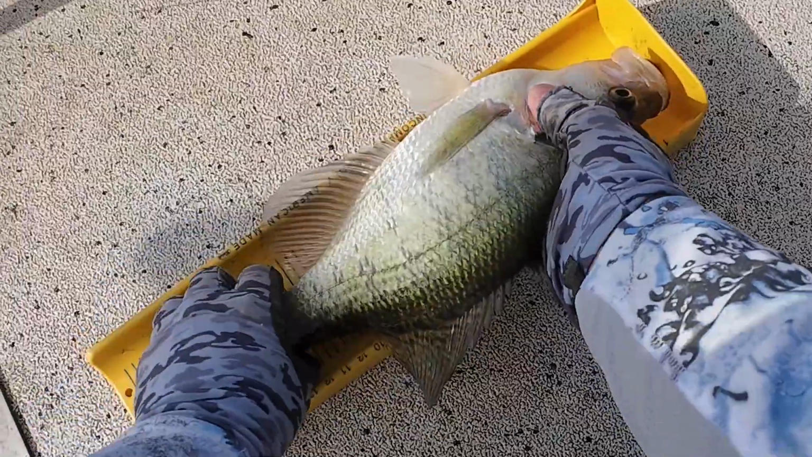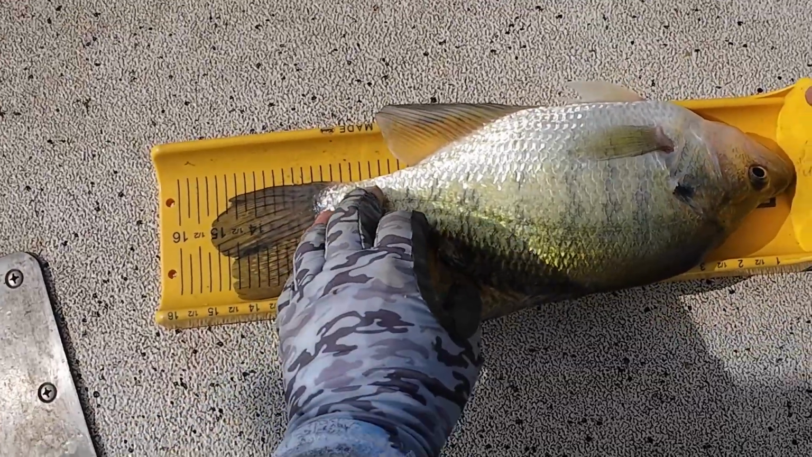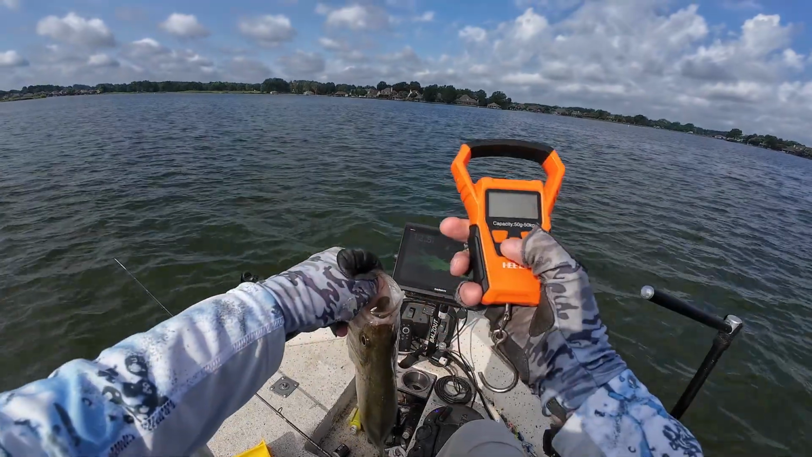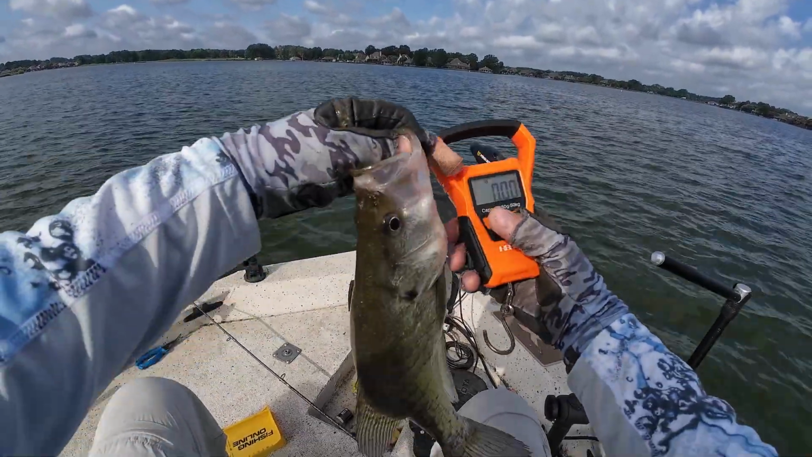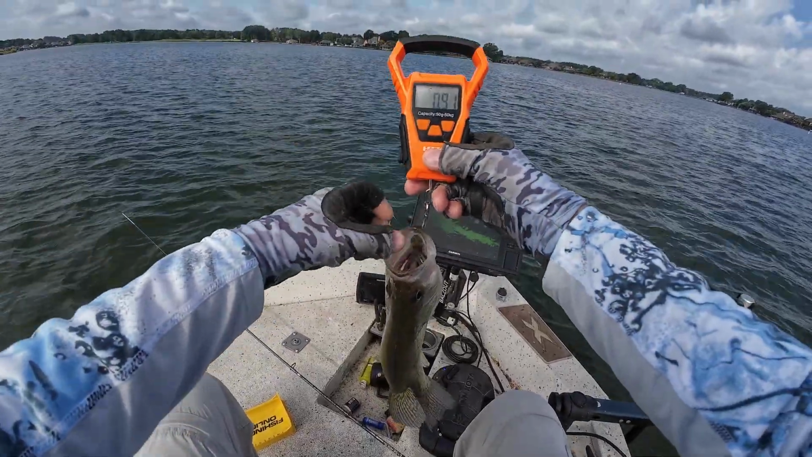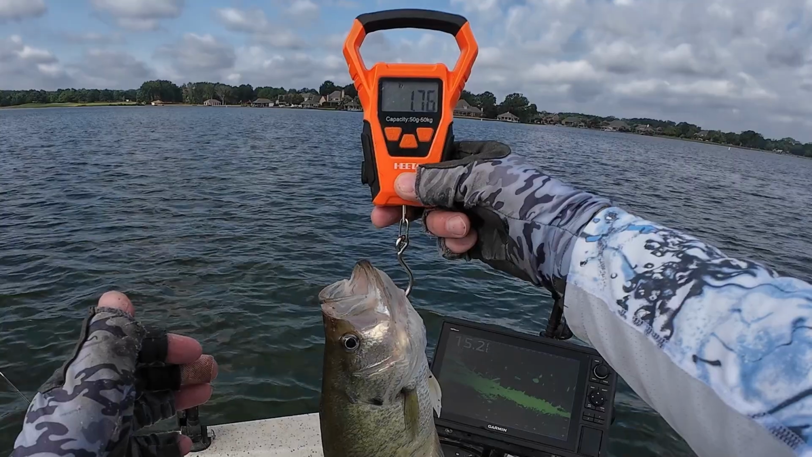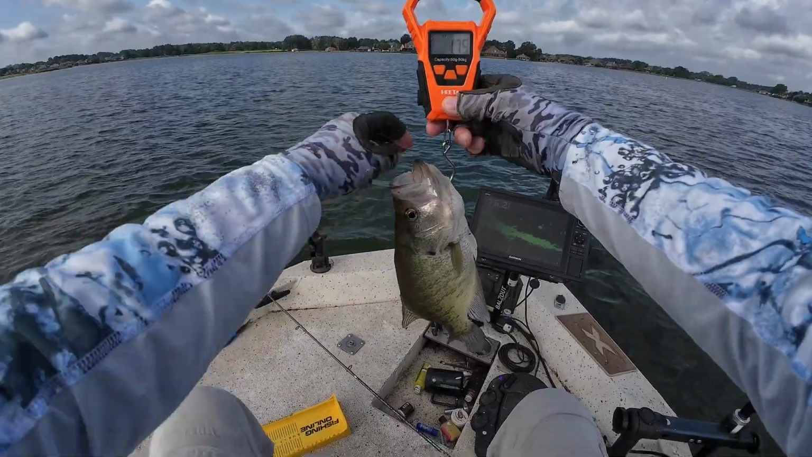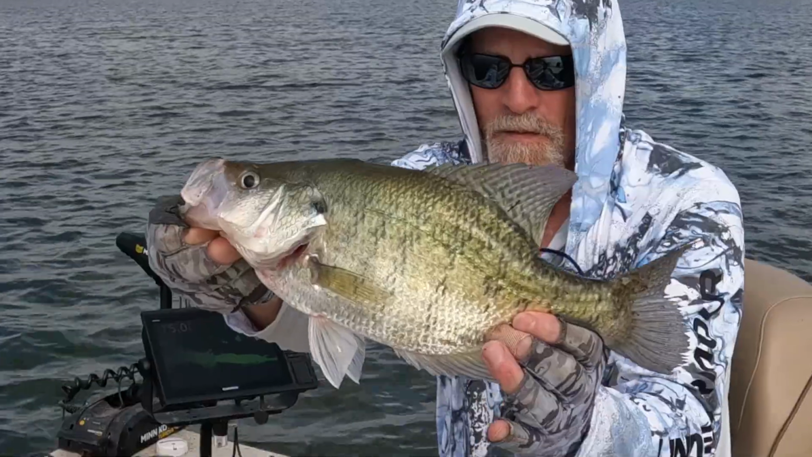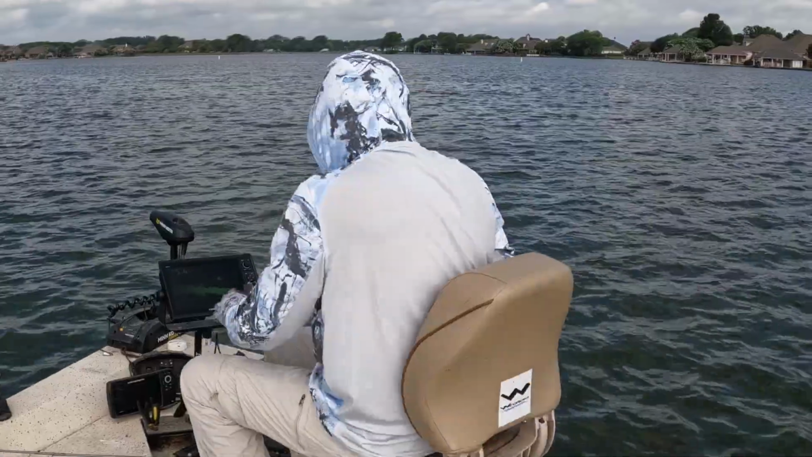Look at that monster. It's a 15 inch white crappie. I'm just gonna wait and let you go. I just zeroed out. Let's weigh this Mac Daddy. 0.76. Yeah, I thought he'd weigh more than that. Good Lord. 1.76. Almost 2 pound white. Get back in there, dude. 15-inch white crappie.